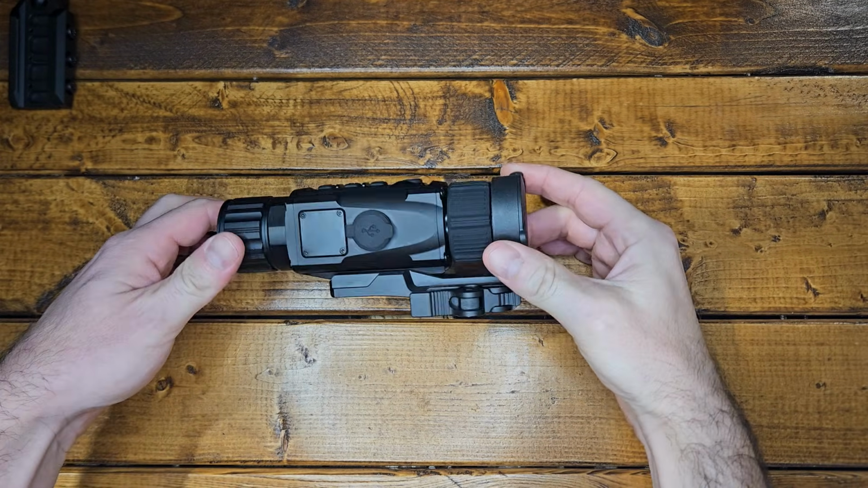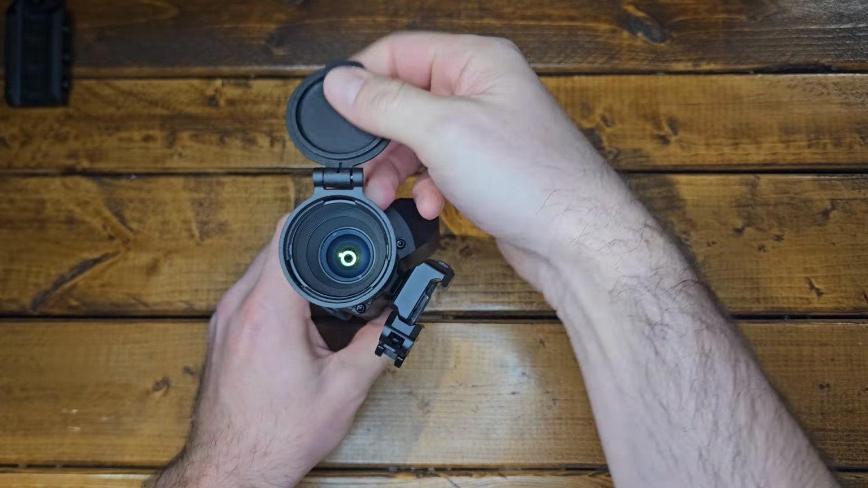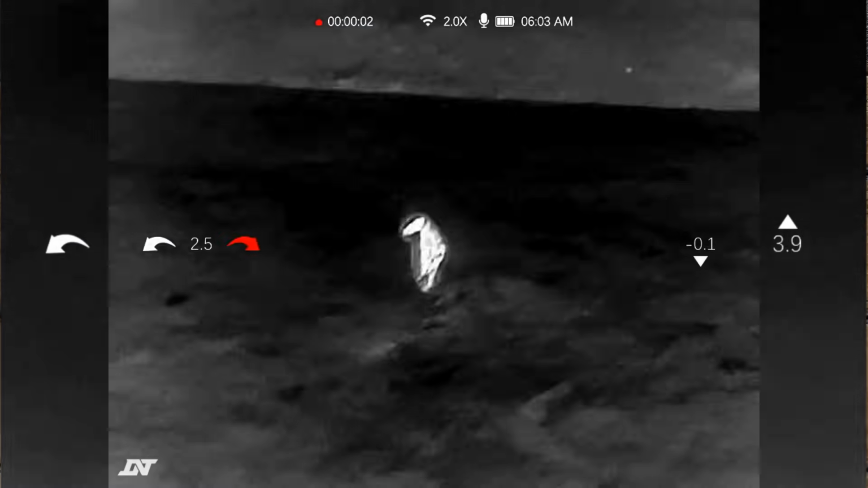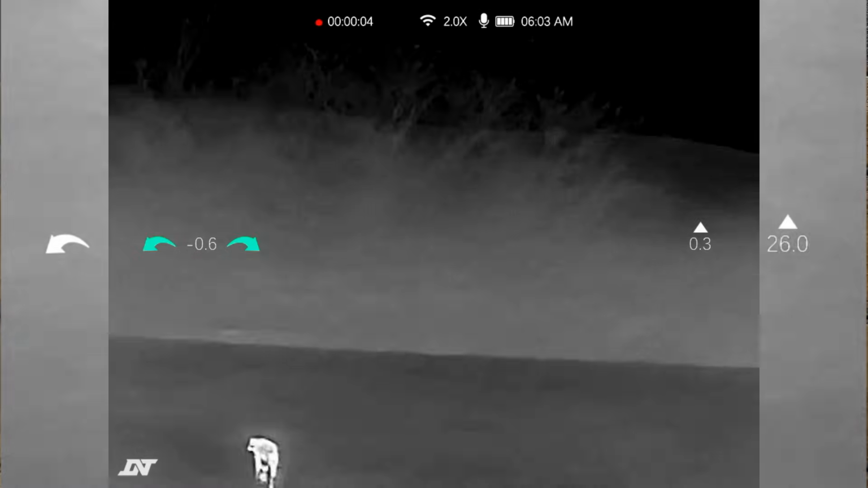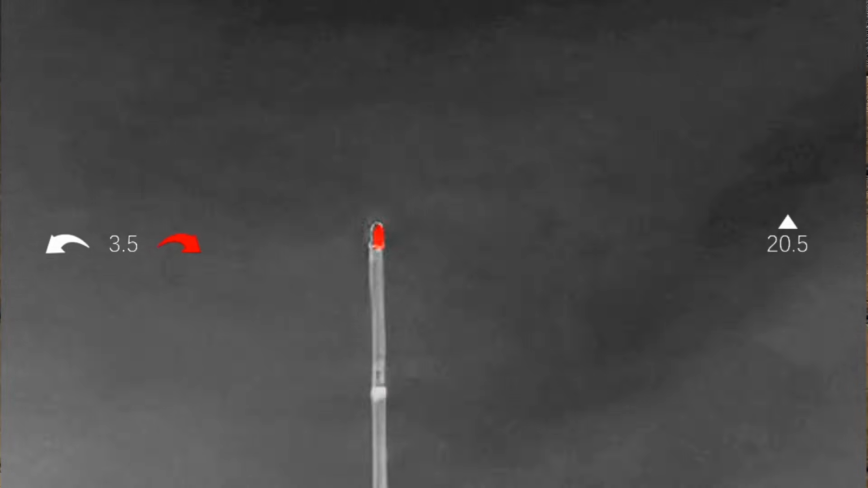One thing I found pretty impressive about this is the distance you could actually pick up heat signatures, and I pointed at a couple different things while I was out. I, again, use my dog a lot because it's an animal and it's giving off a heat signature like something you would hunt. And it can definitely pick up heat signatures from 200 and in. So 200 yards and in, that's where I used it. I don't know what they actually rated it for here. I could probably put it on the screen here. But I definitely could pick up heat signatures out to 200 yards and beyond for sure.